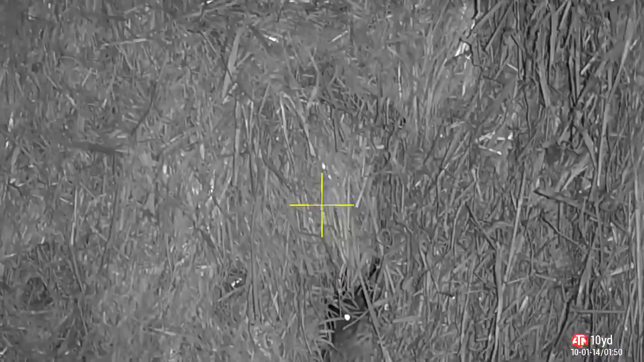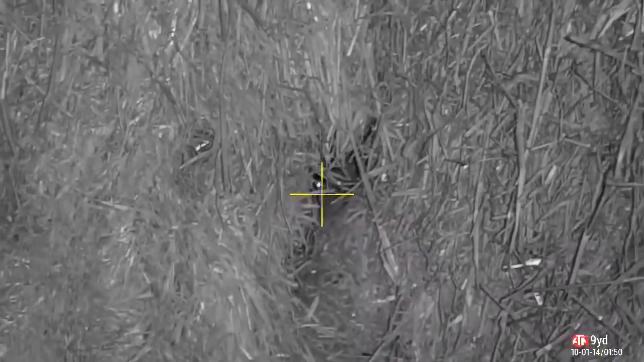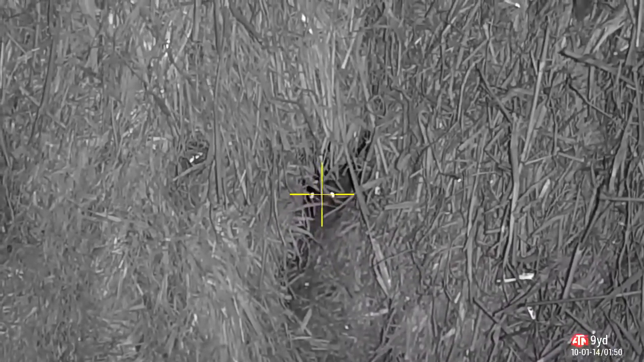Nietzsche says your first reaction is your right one. I should listen maybe. And got a big stack of straw here, and there's a whole load of them inside of here. Big nest. I think that was Daddy Rat I got.